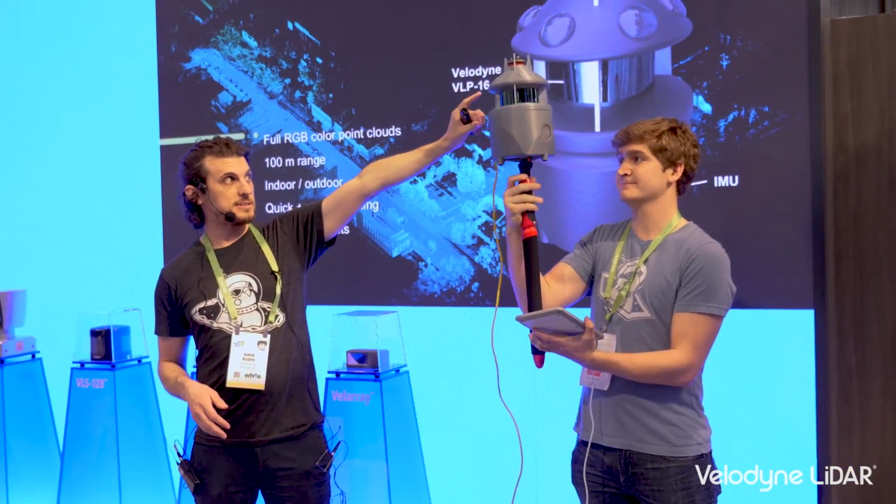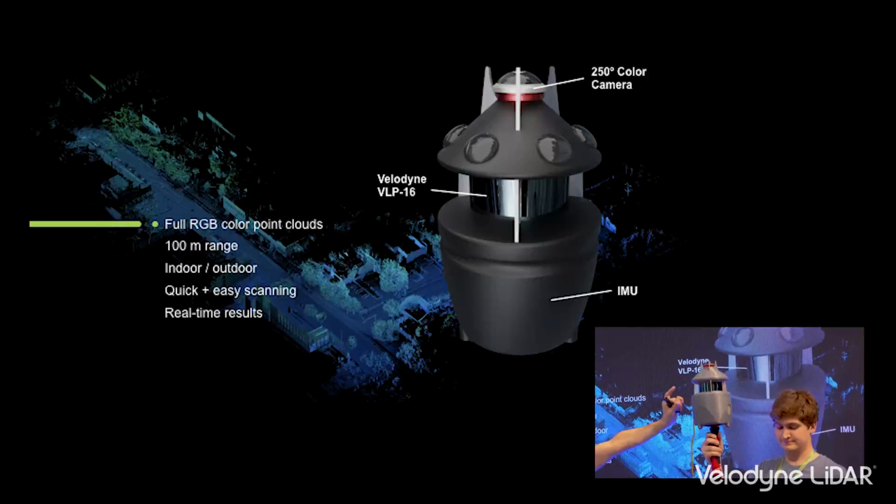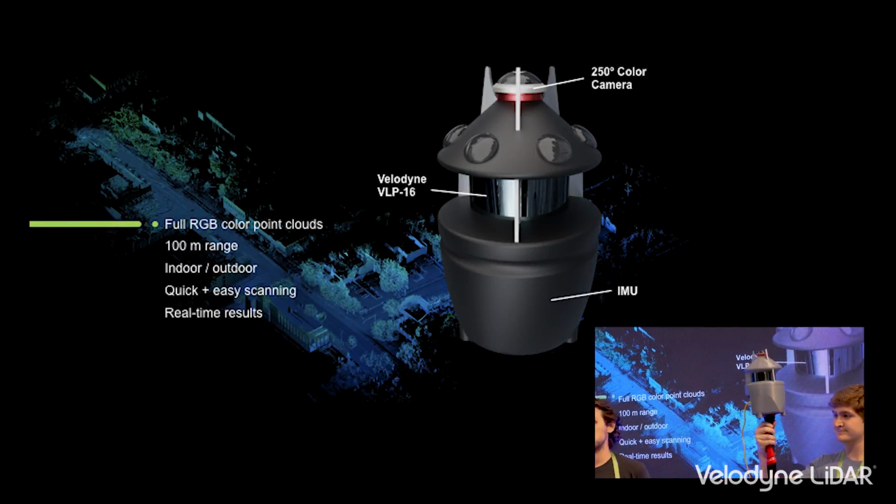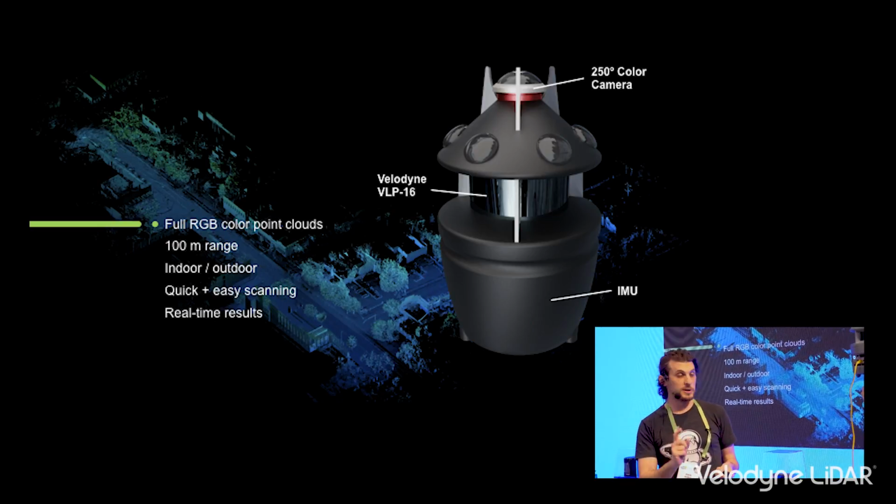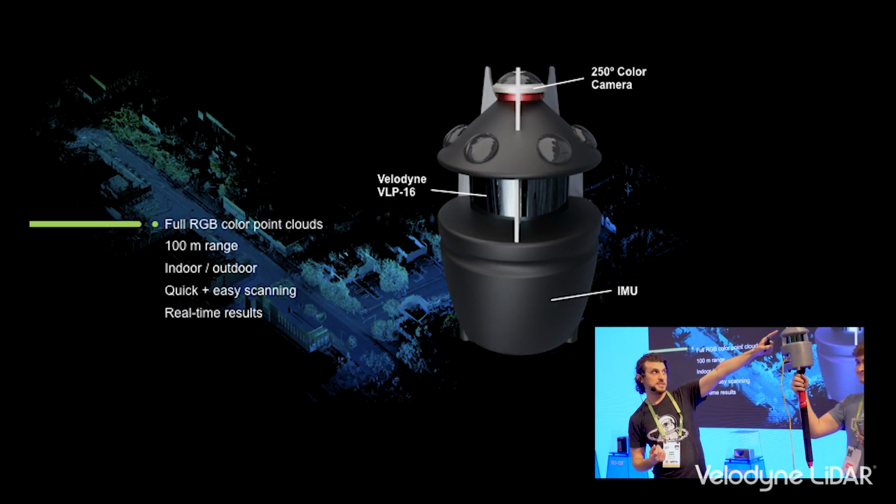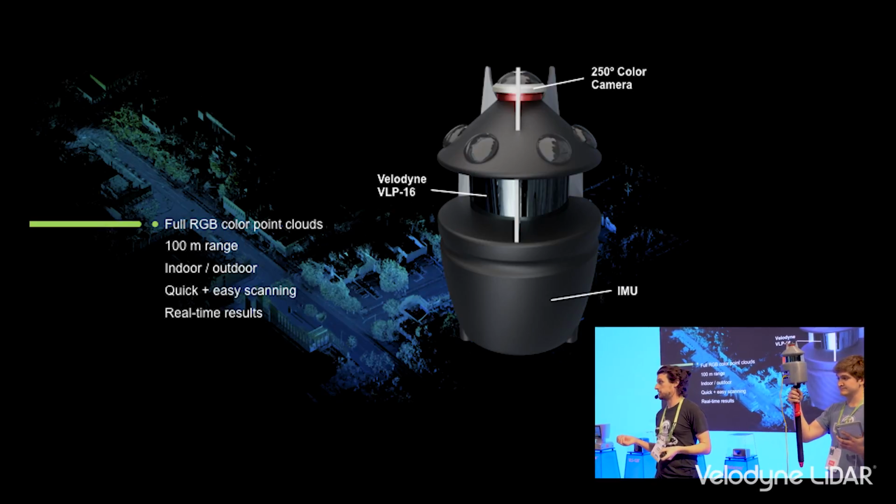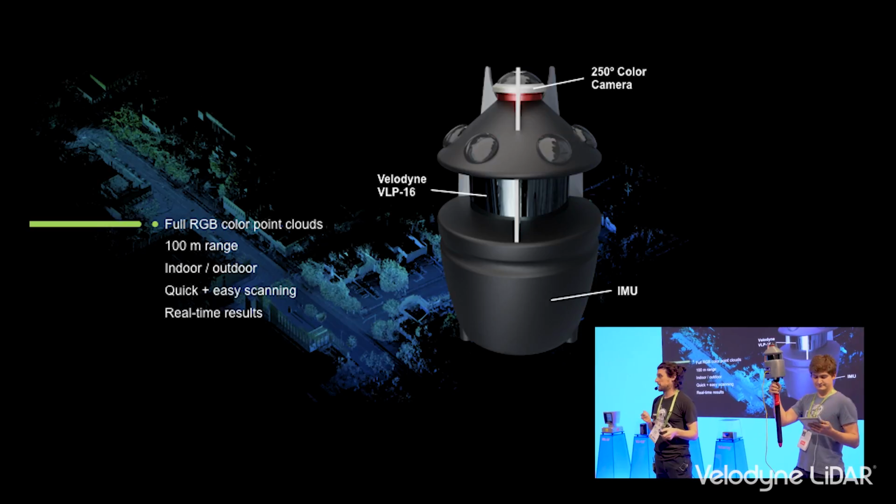The core sensor is the Velodyne VLP16. It's a very powerful device. It can sense up to 100 meter range with a plus or minus 3 centimeter accuracy per point. It works indoors and outdoors. What's really cool is we fuse this with a very wide angle 250 degree color camera, which lets us add color to the Velodyne's puck data.